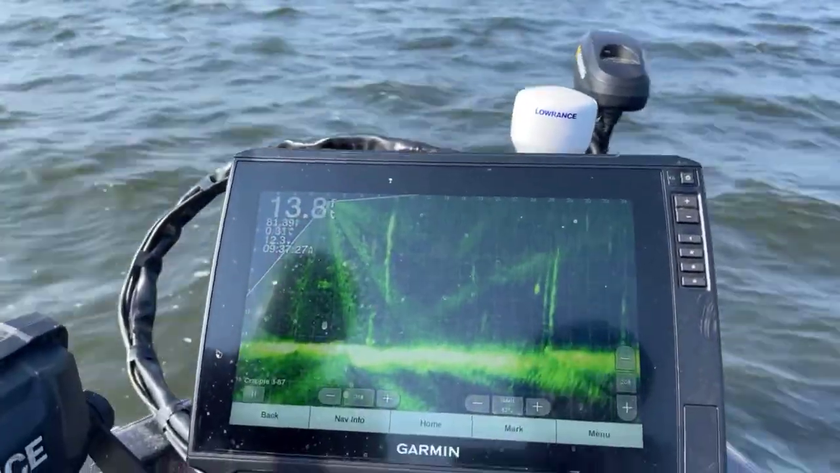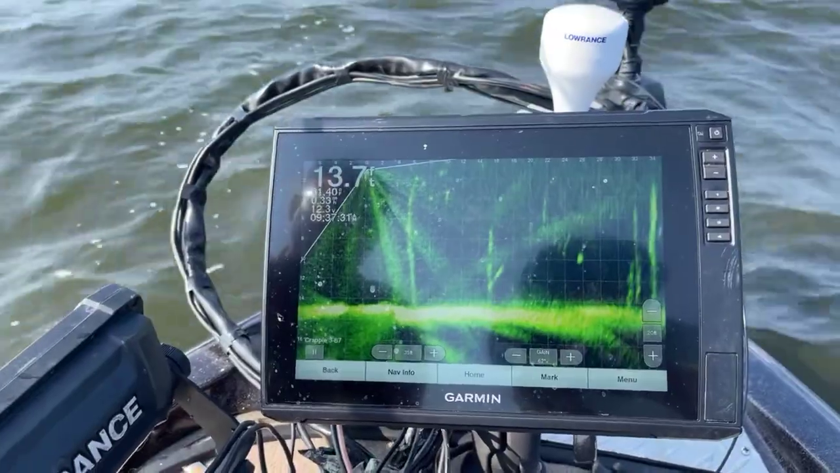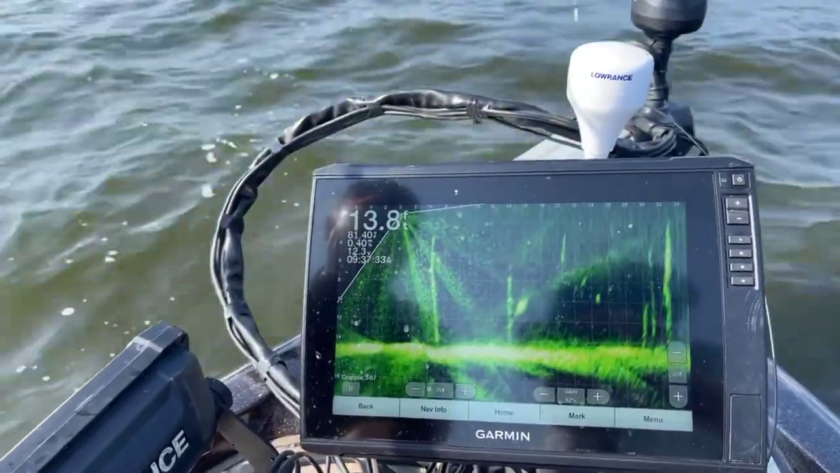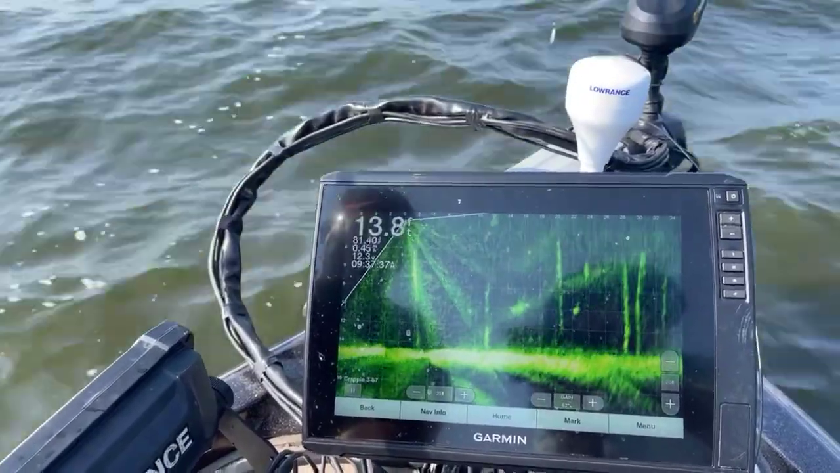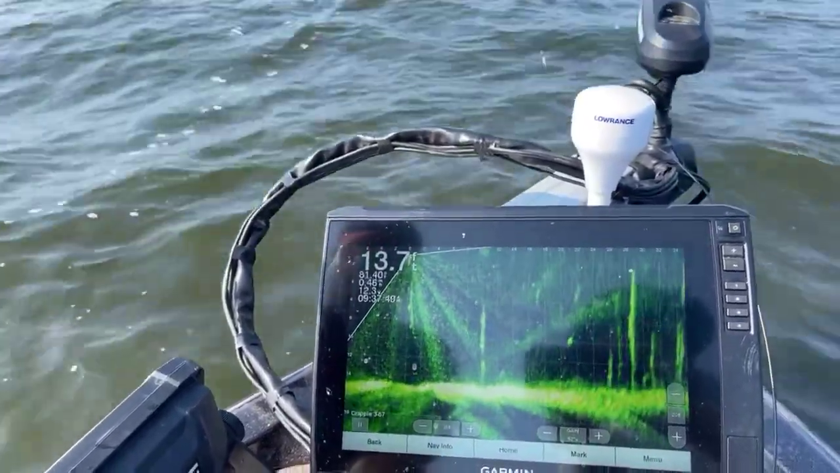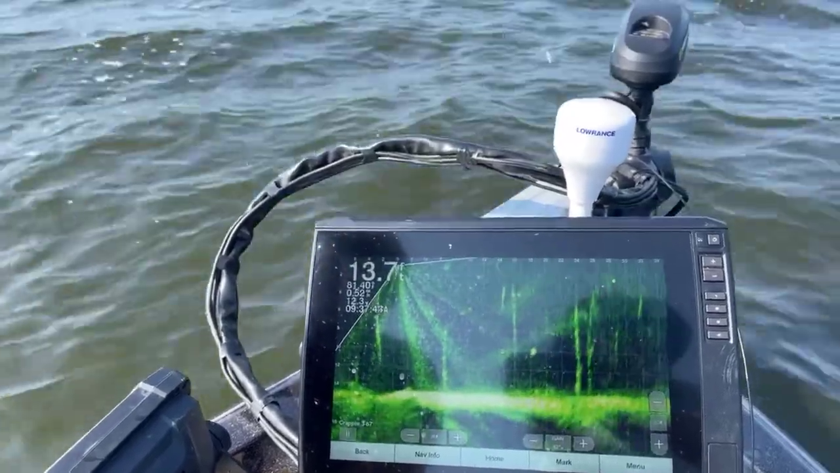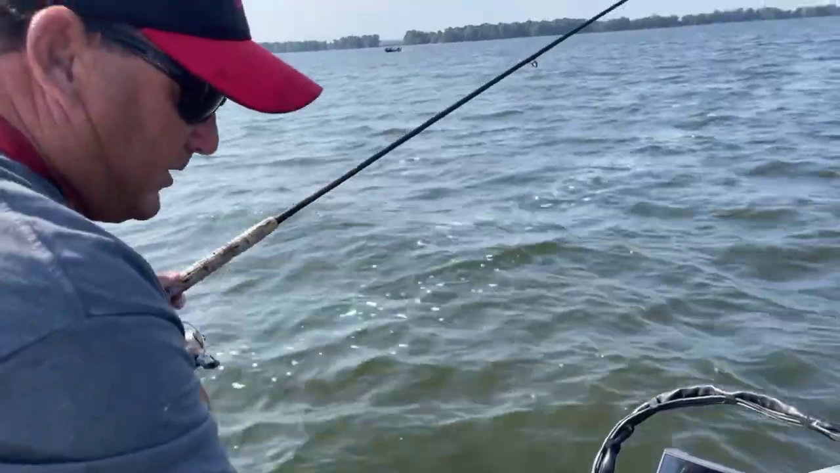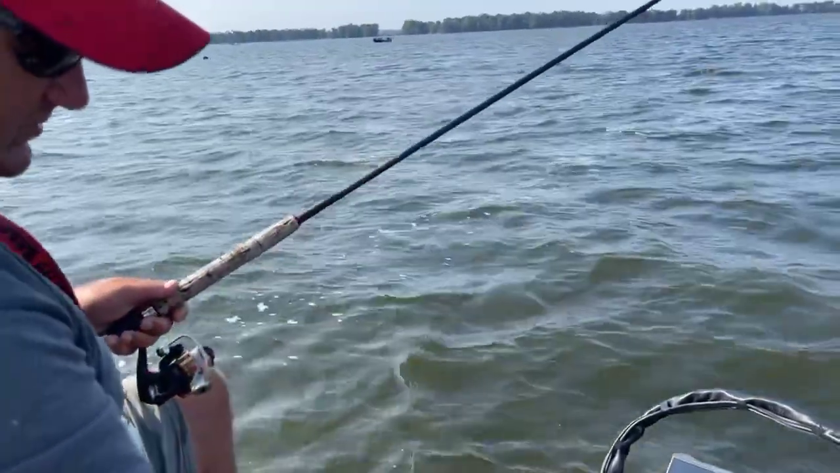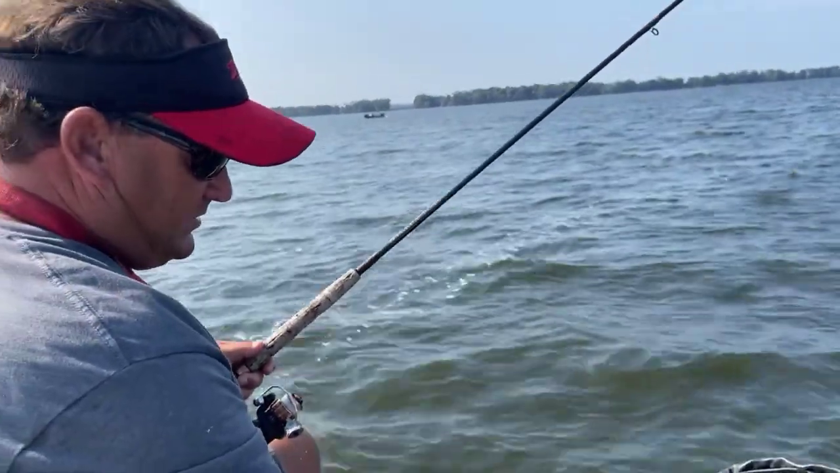That breeze feels good, makes the fishing a little tough, but it feels good. Carrie said morning, y'all. Morning to you too. These fish are pretty scattered. We just go till we see one, and then I'll try to catch. I'm seeing a lot of small fish suspended, but not a lot of big fish out suspended. The big fish seem to be right on the structure.